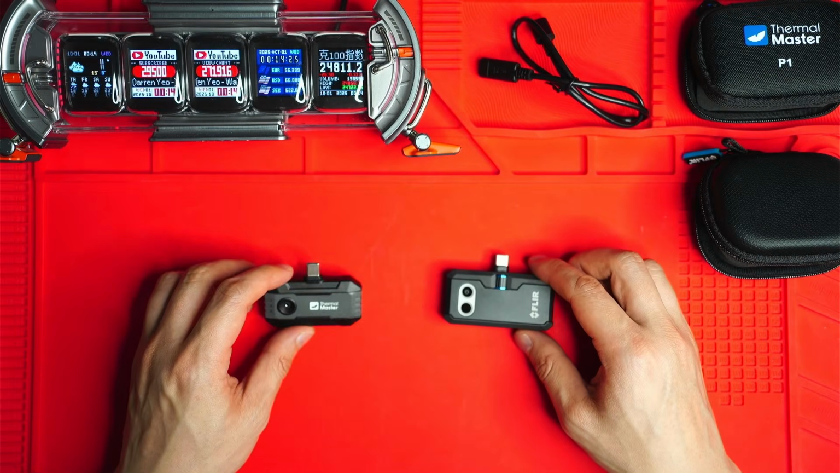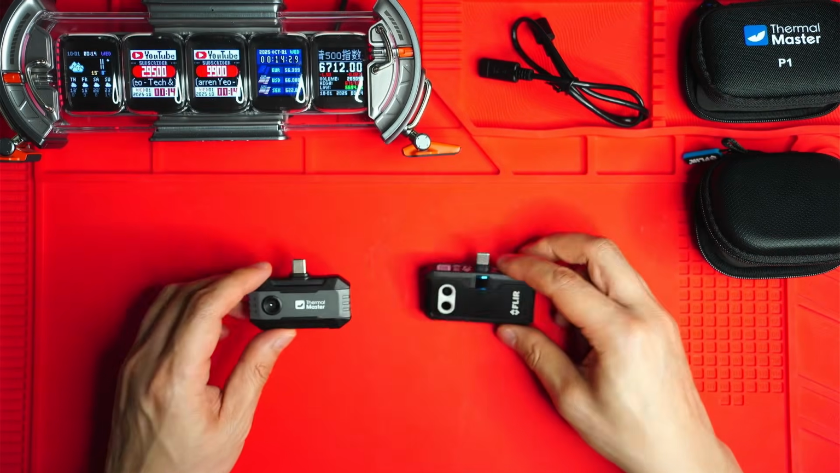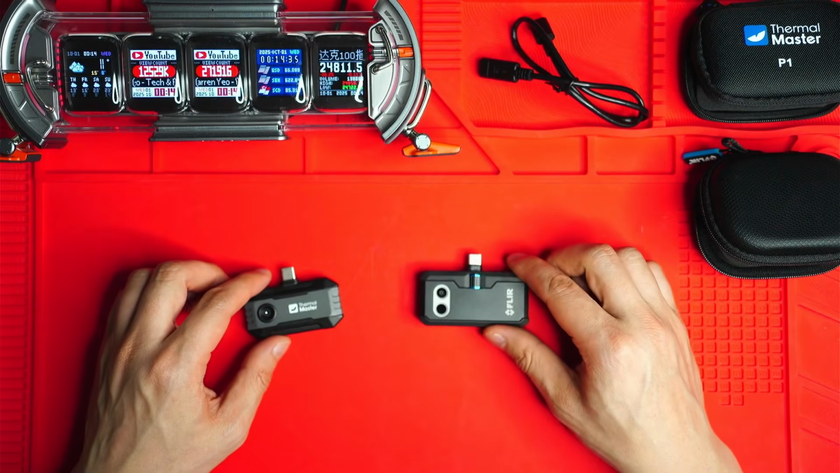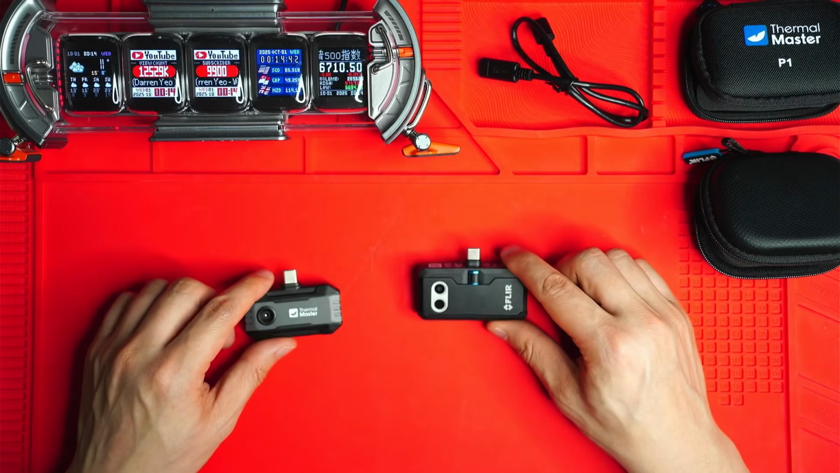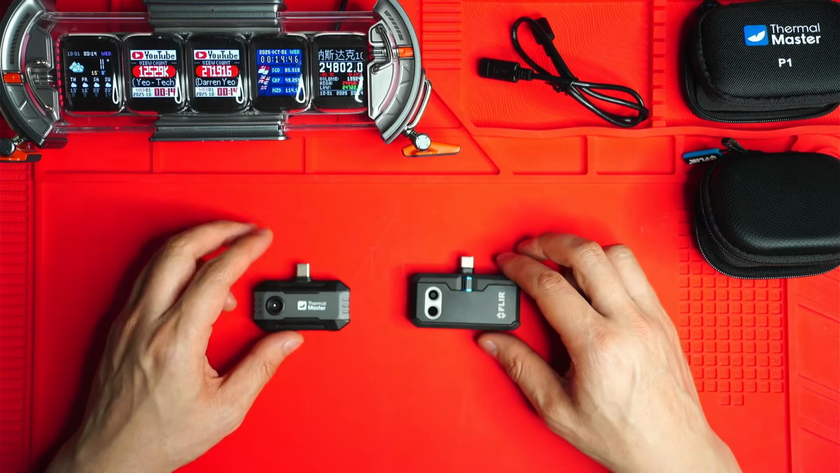Depending on where you live, the FLIR One Pro costs about 3 to 4 times more than the ThermalMaster P1, at least in Australia and the US, and it's a huge price difference, especially if you're someone who's on a budget. Both of these connect to your smartphone via USB-C, and it turns it into a thermal camera, so they're not standalone units.